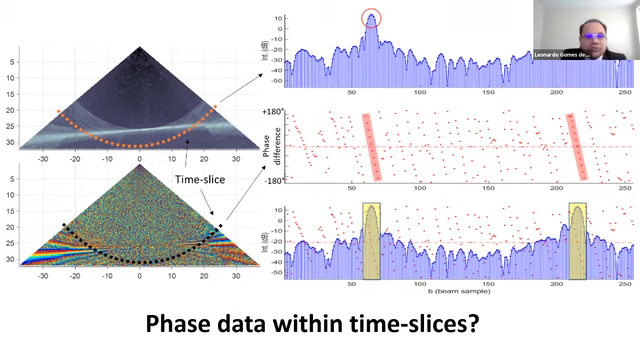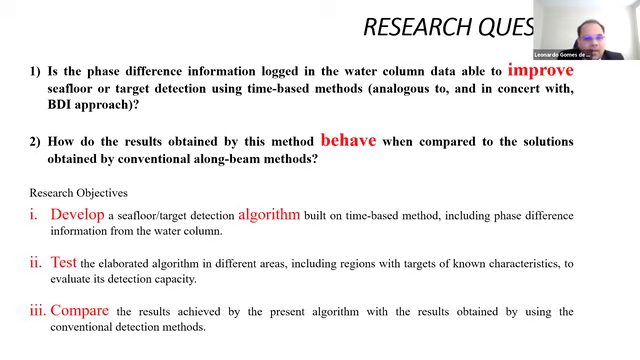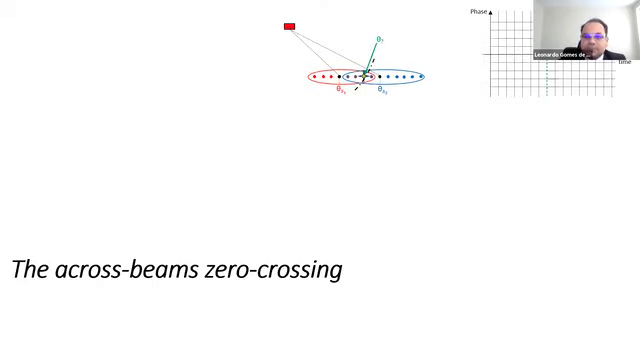So, okay, that's officially my project. And my research questions are: can phase data improve bottom detection using time slice? And how do the results behave when compared to conventional methods? My objectives are to create an algorithm, test it in different areas, and compare the results.